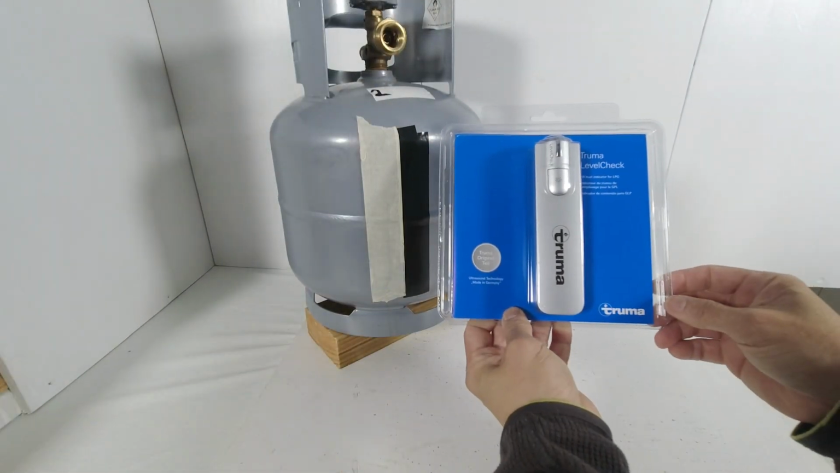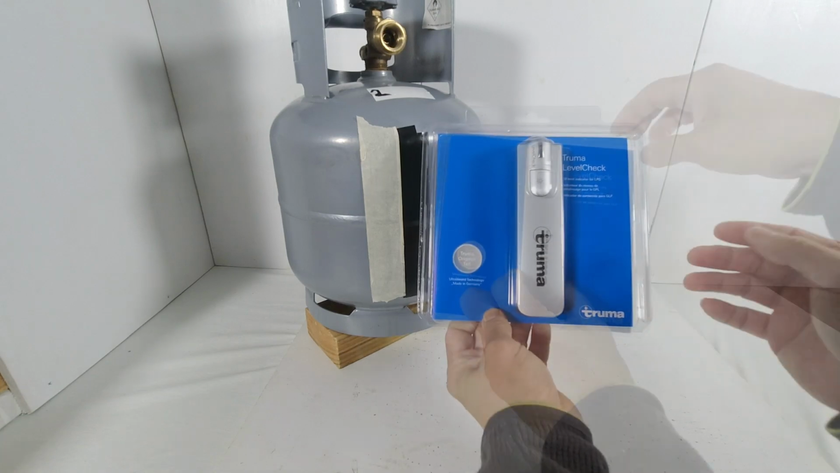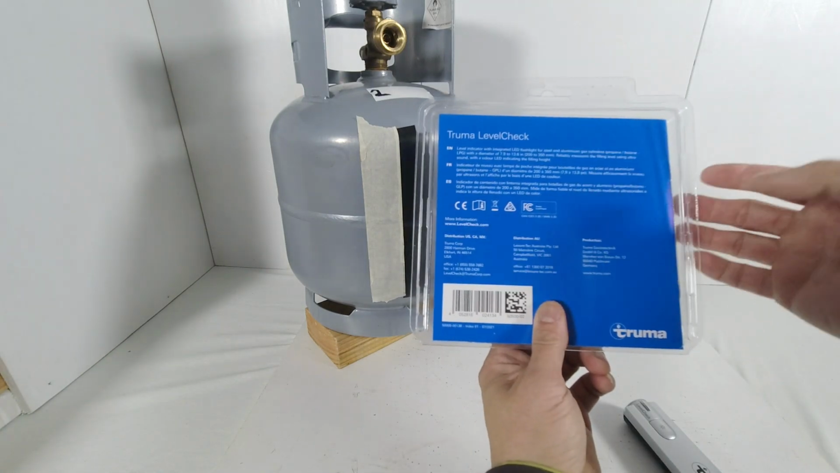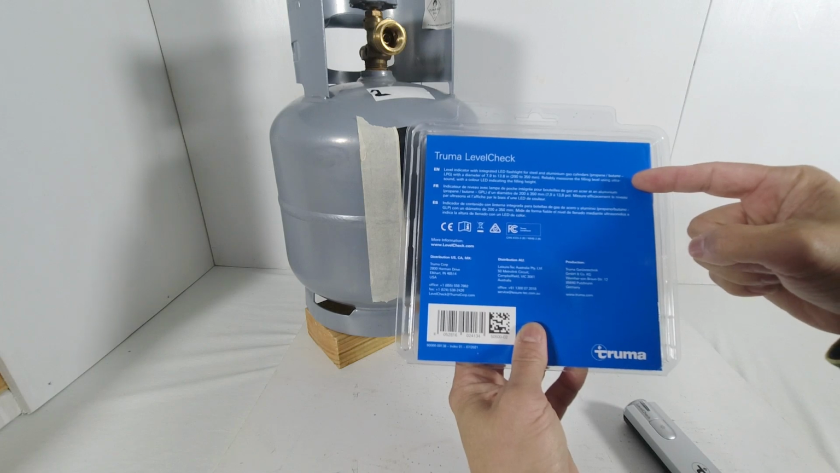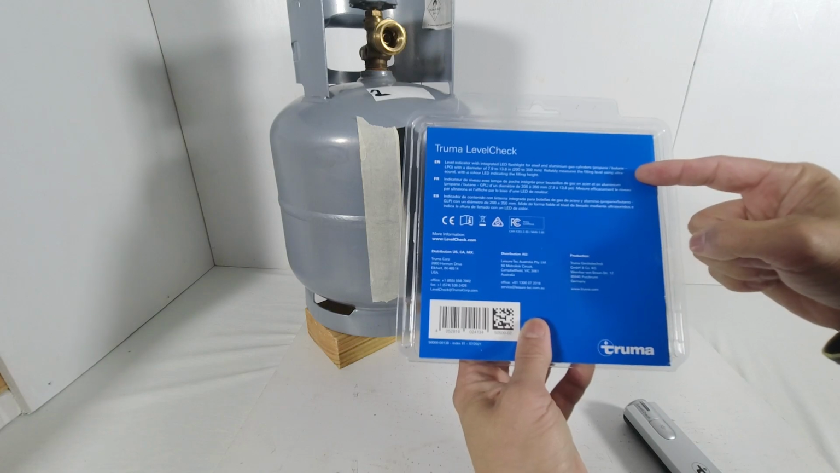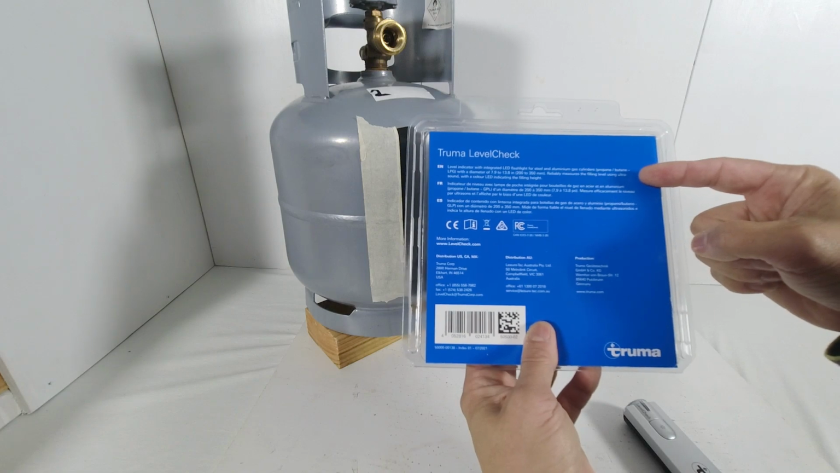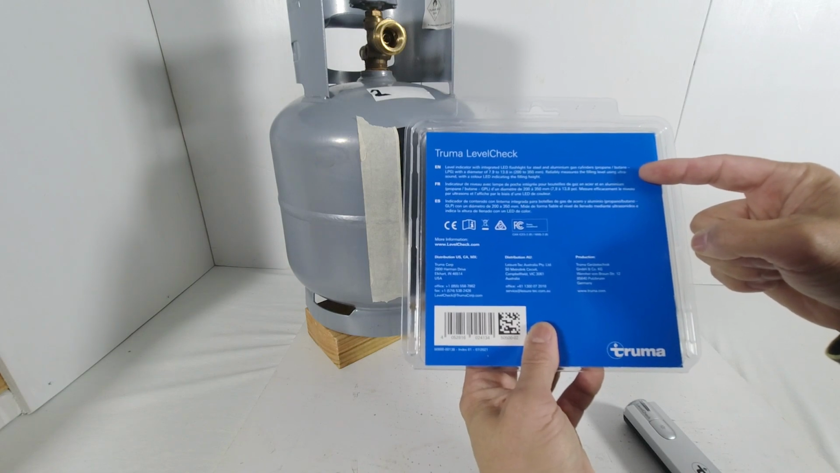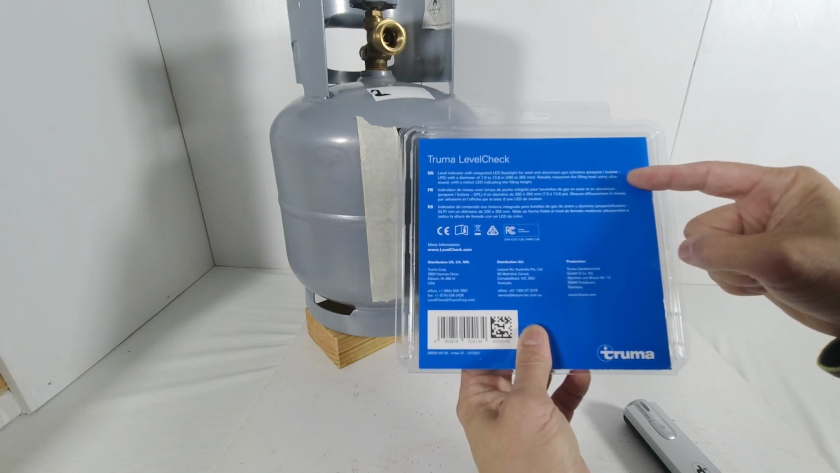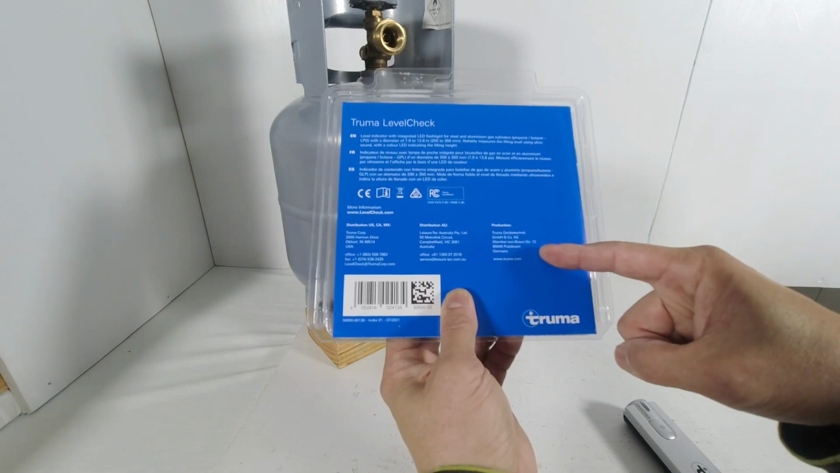We next test the TRUMA gas level checker. TRUMA is a company based in Europe. Let's unbox this. On the back of the packaging, there's instructions on its use. It says it's a level indicator with integrated LED flashlight for steel and aluminum gas cylinders, propane, butane, LPG, with a diameter of 7.9 to 13.8 inch, which is 200 to 350 millimeters. It reliably measures the filling level using ultrasound with a color LED indicating the filling height. This product is made in Germany.